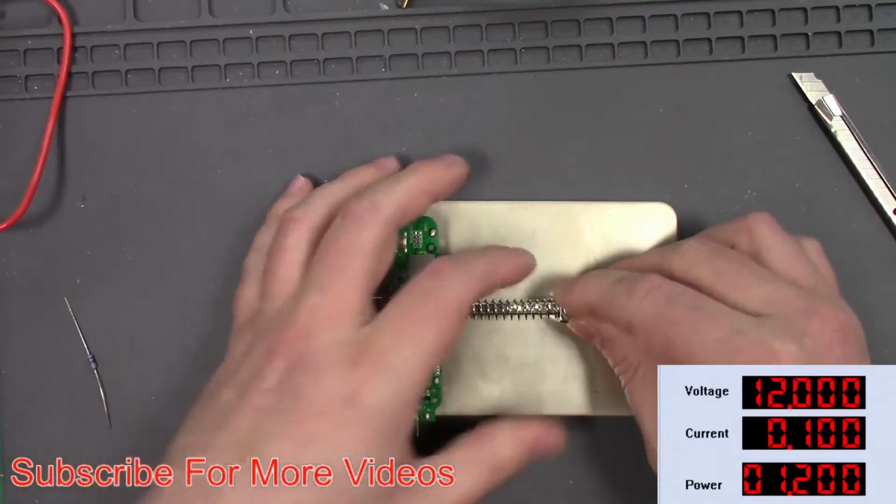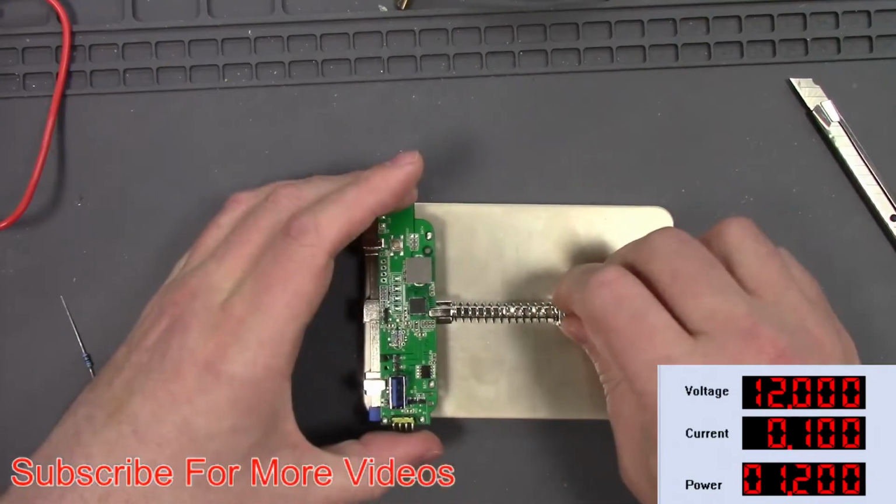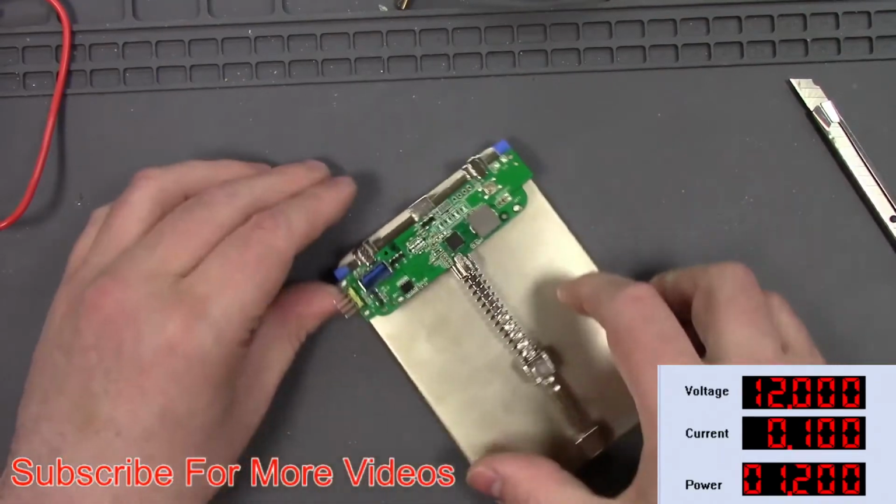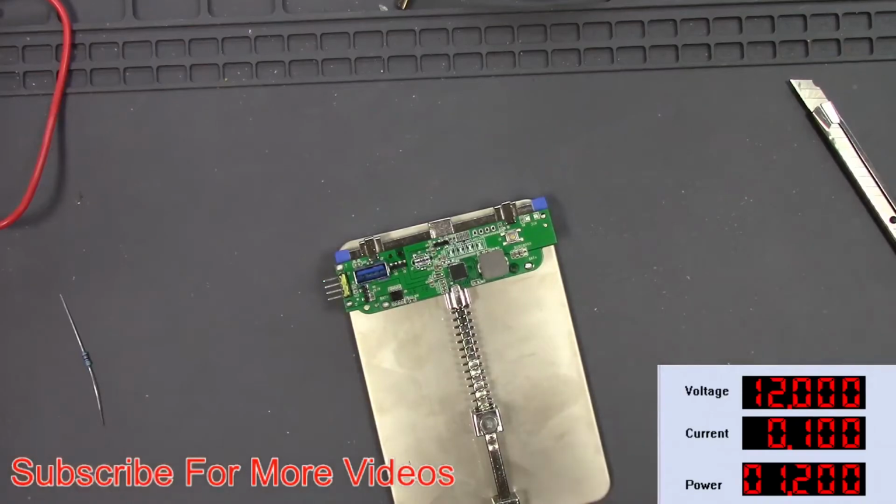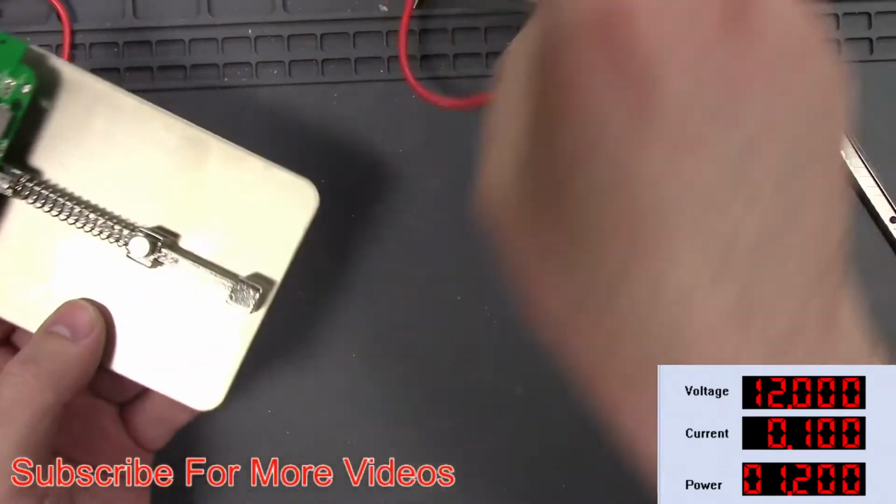And then just put this down and pick one of the holes, and then you can get in there and solder your parts down. I have some more equipment coming, but this is what I have now.